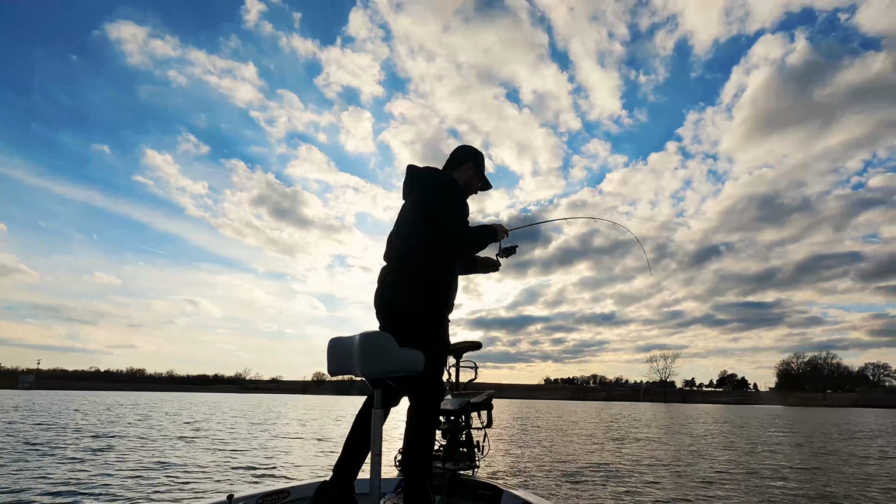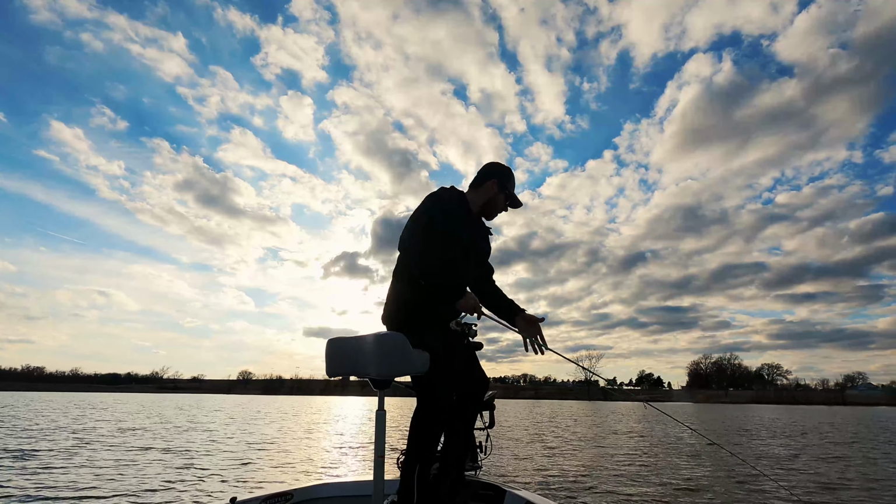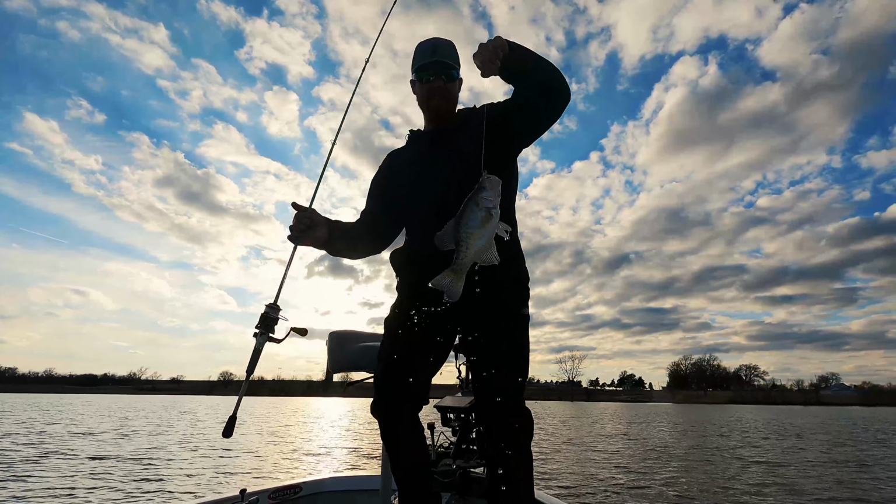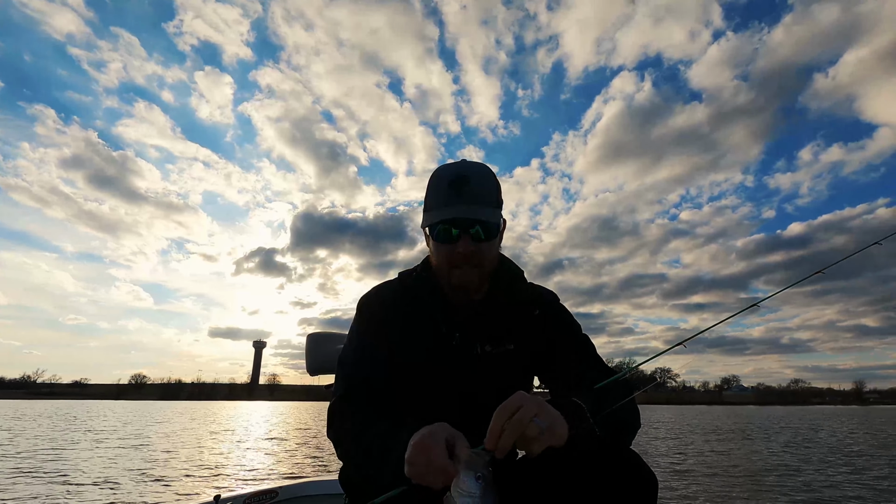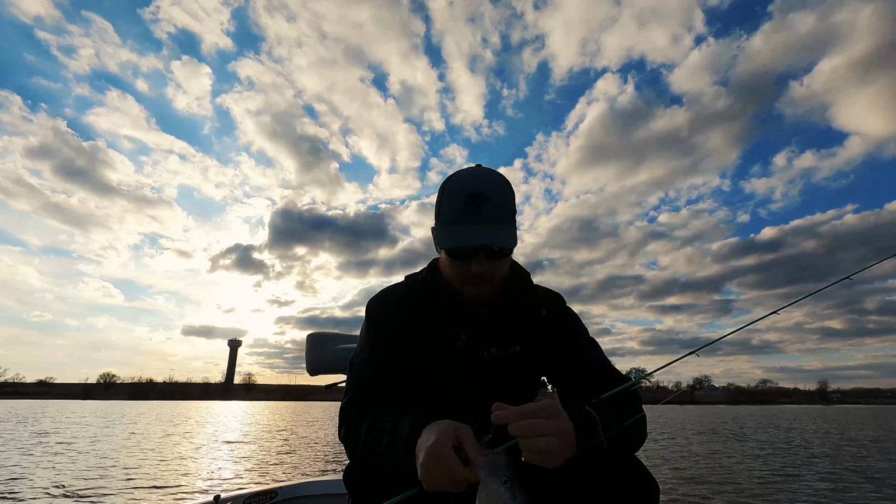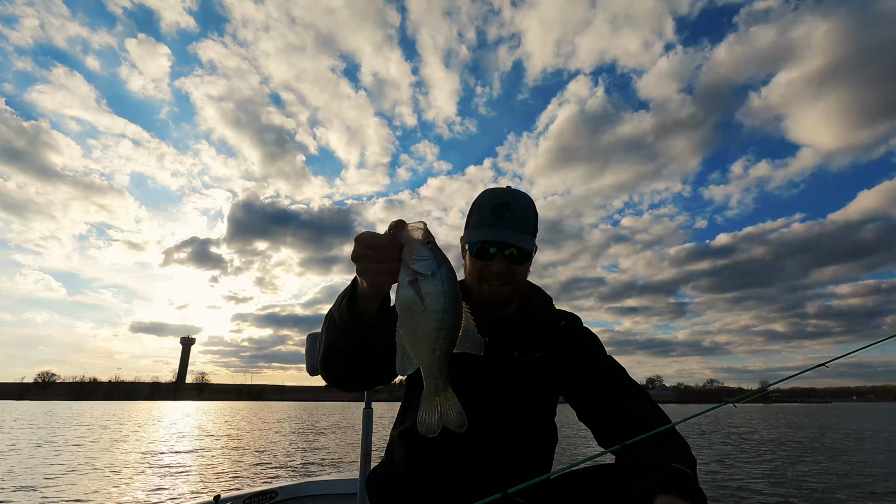That feels like a better one. I was under the bridge. Yeah, this is a better fish. There we go. That's what I'm talking about. I saw a couple spots. Bigger, you know, definitely bigger blobs underneath the bridge. That's awesome. Of course, it wasn't recording.